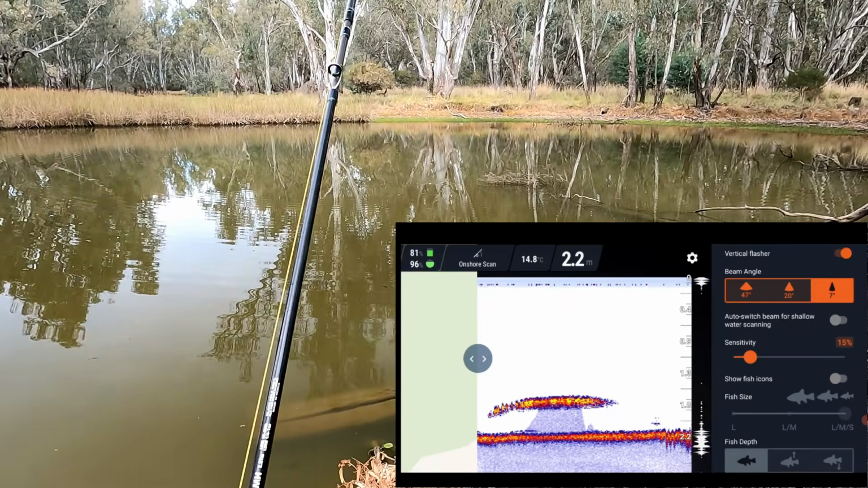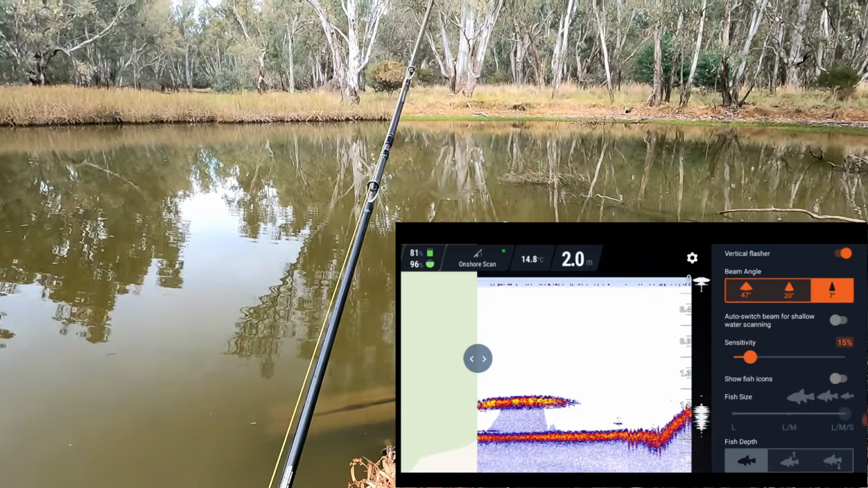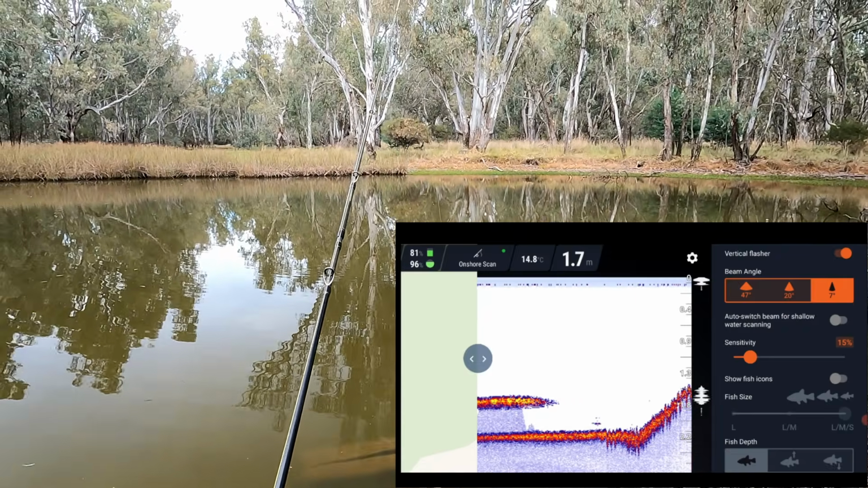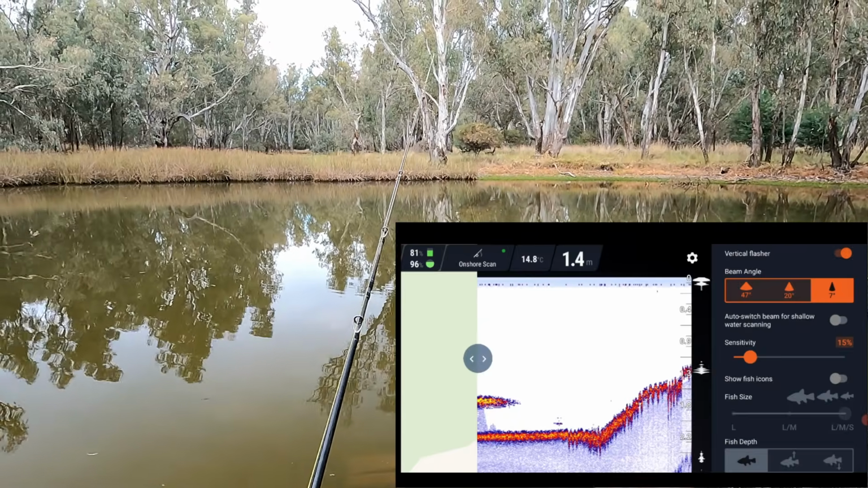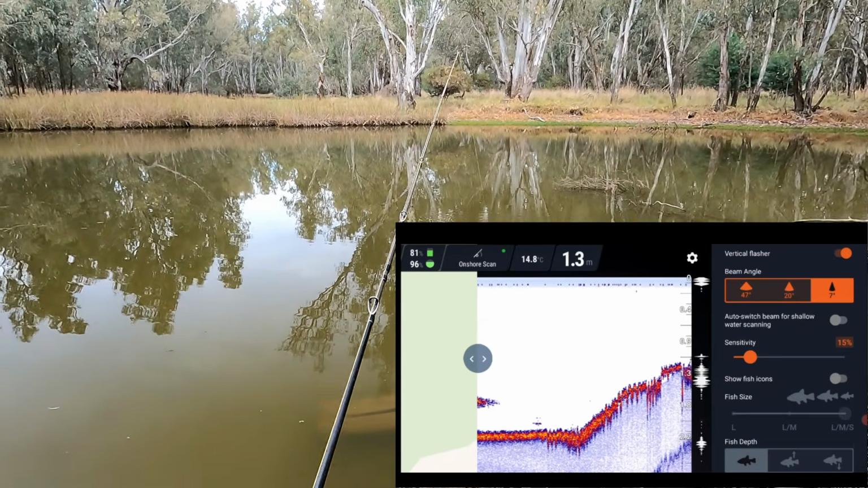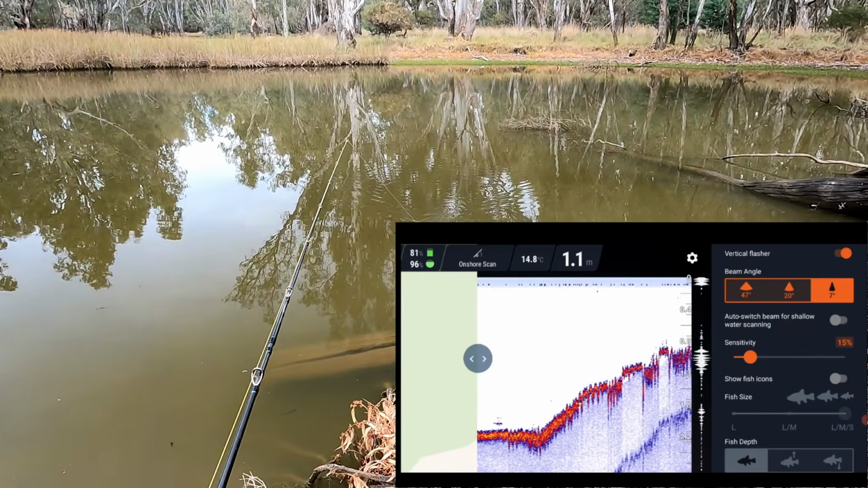I'm not a big fan of showing fish icons on any fish finder. I just think, I don't know how accurate they are. I've seen some of the live scans, the modern ones that they have, and they do show the fish. You can actually see the fish swimming. But those things are worth thousands and thousands of dollars. These are like $400 or $500 units. Not nearly as expensive.